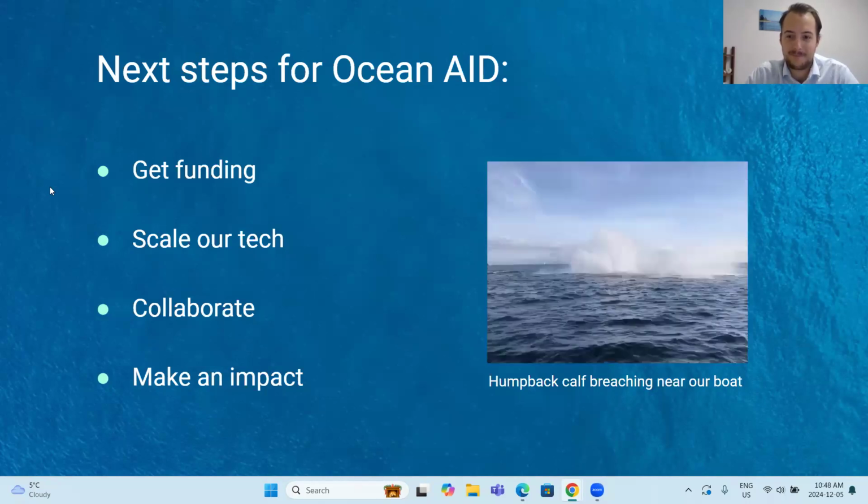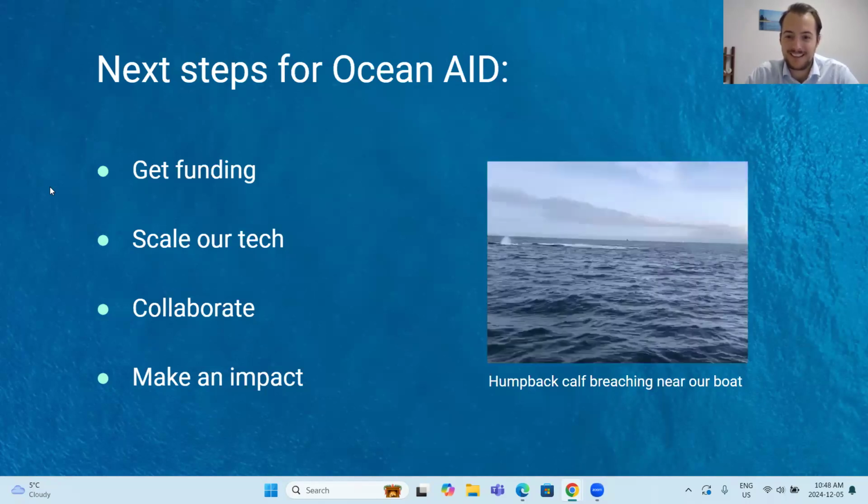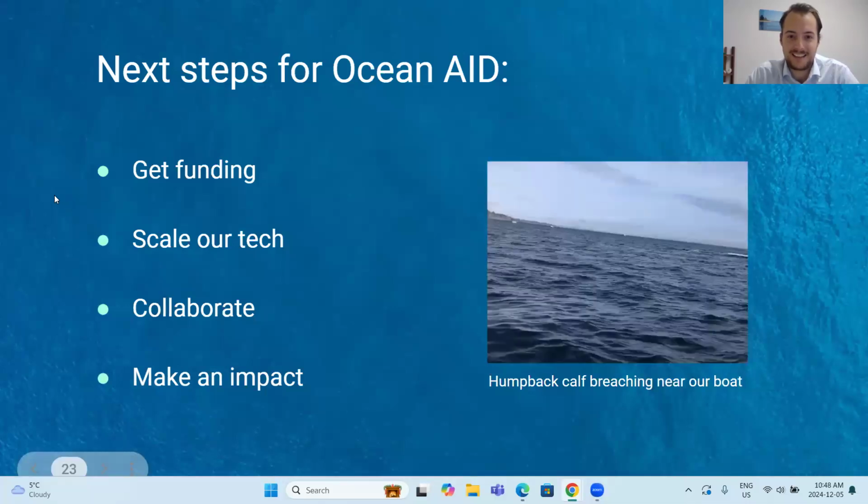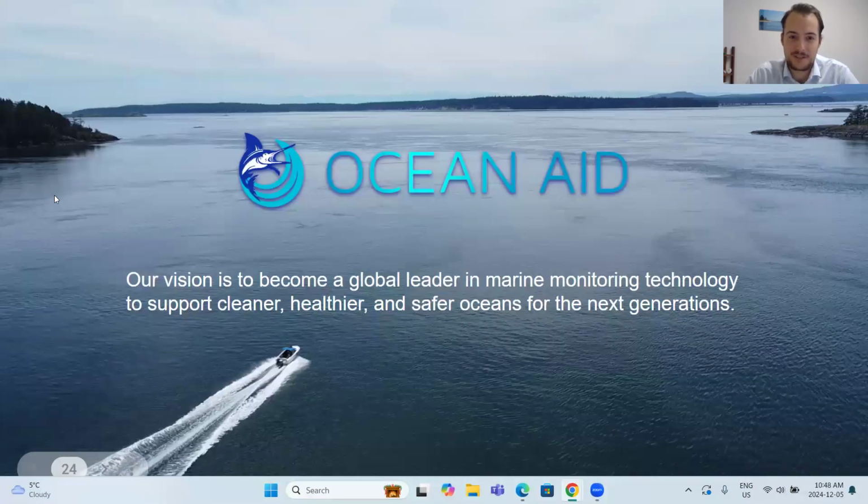So that's why I love the ocean, and would love to share that passion with you, and share our vision of becoming a global leader in marine monitoring technology to support cleaner, healthier, and safer oceans for the next generation, so that hopefully you can go out with your grandchildren on the ocean, and I can go out with mine, and they can fall in love with the ocean just like I did.